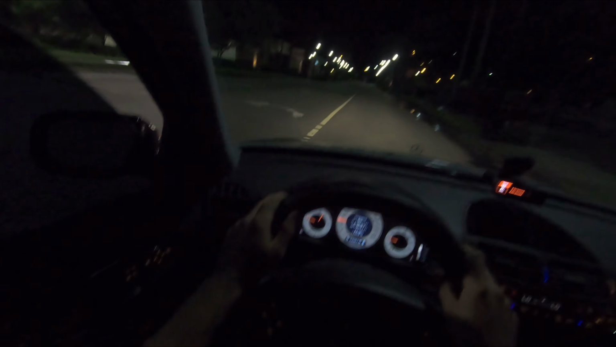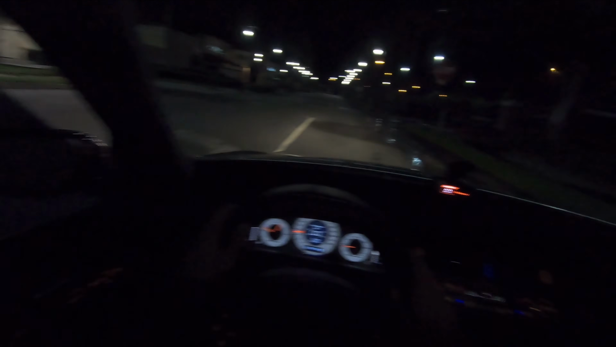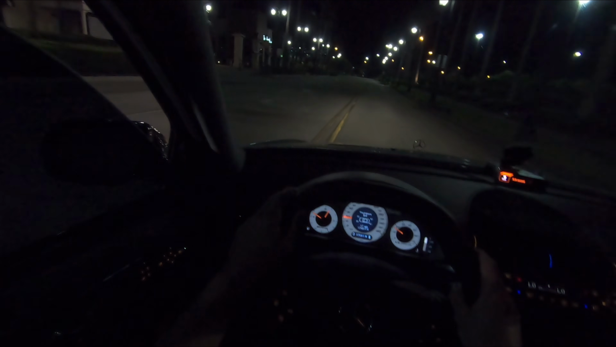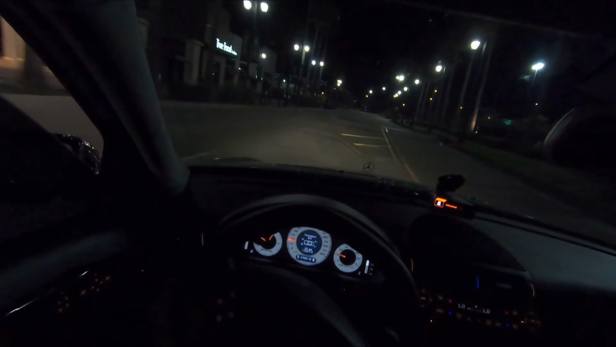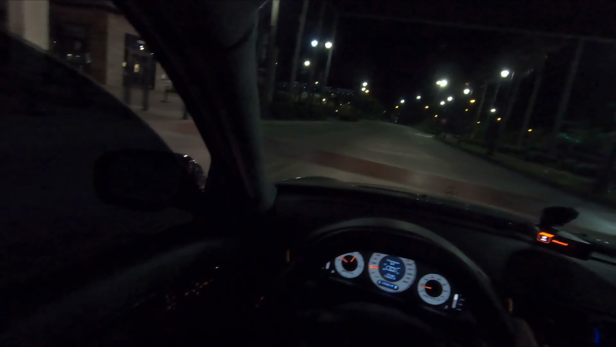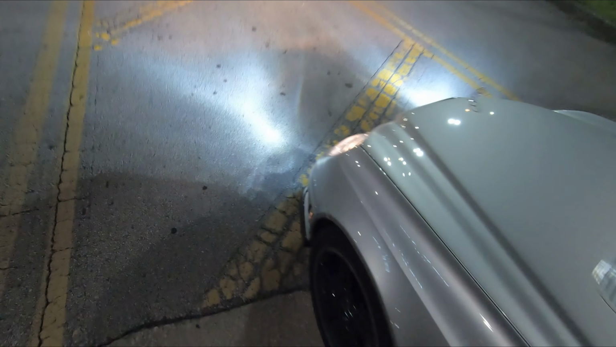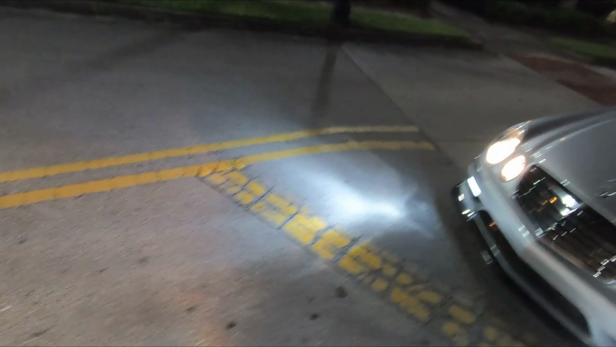Oh, this might be a good spot actually. Take a couple pictures here. Right here. Yeah, let's turn off lights. Man, that thing looks so good.